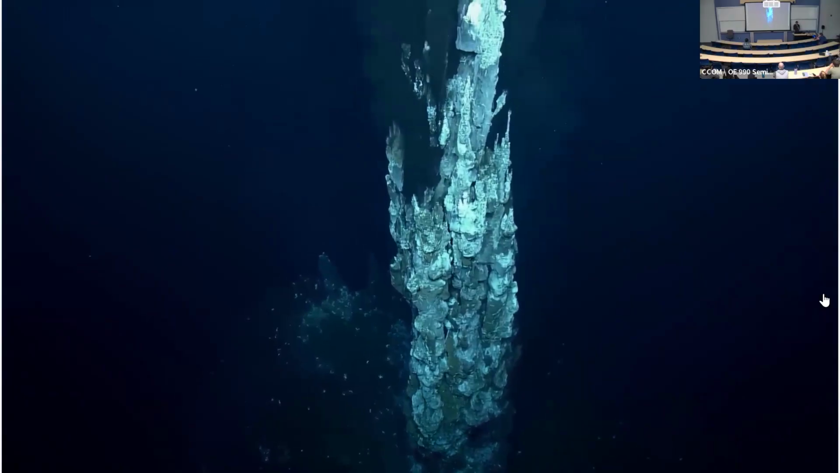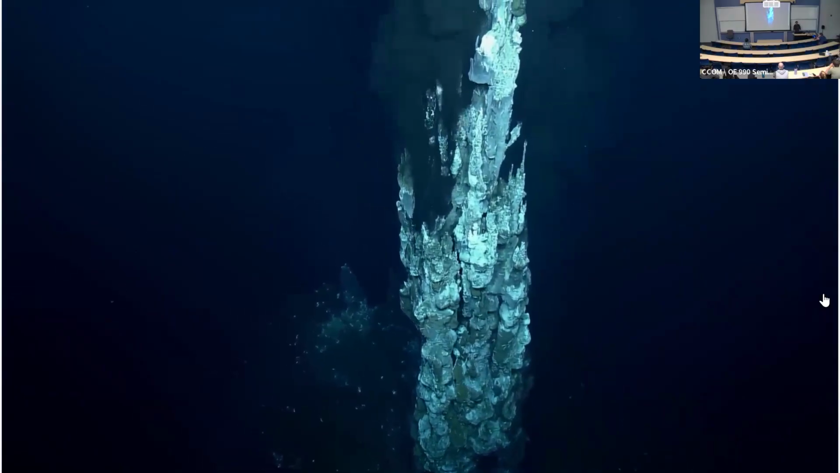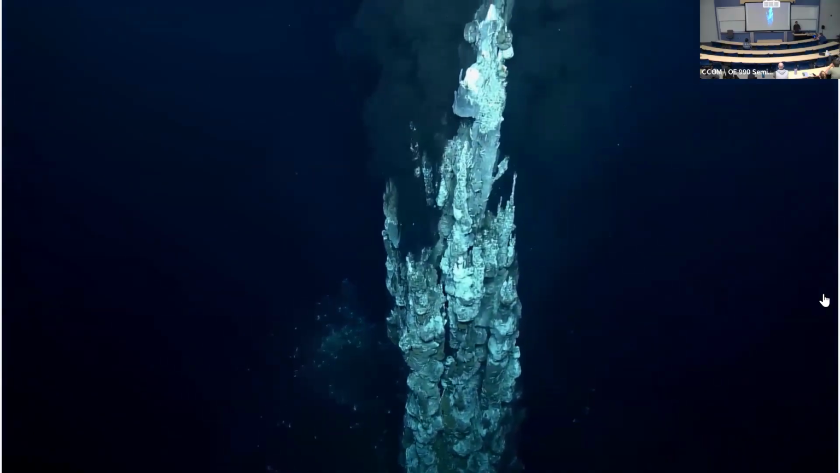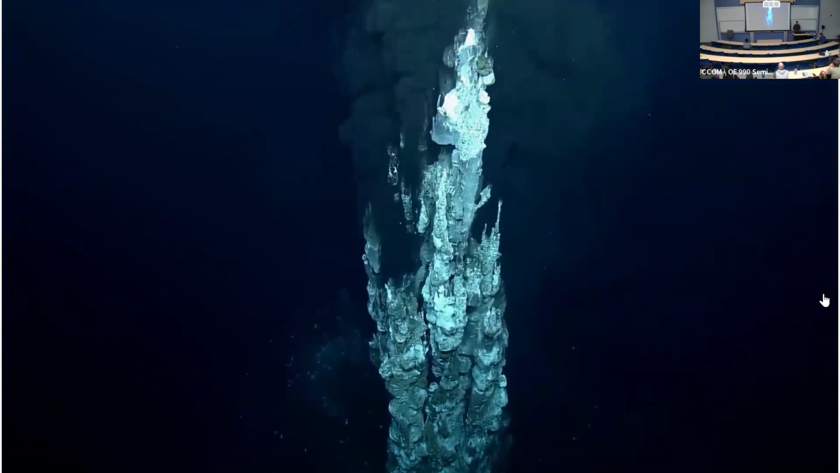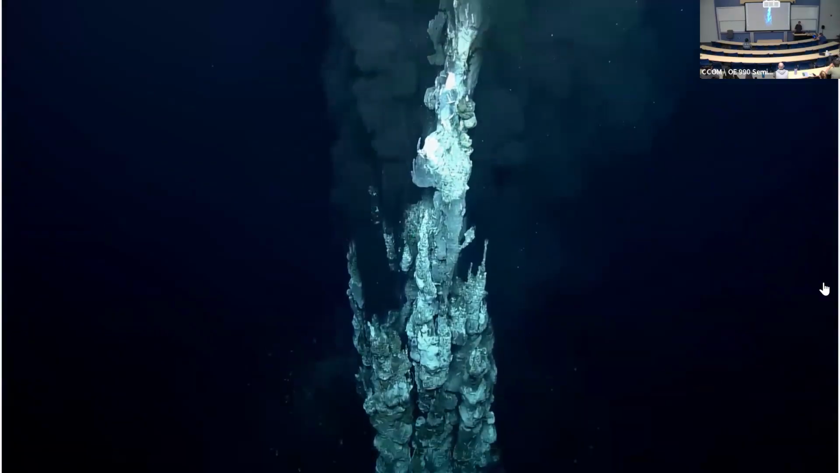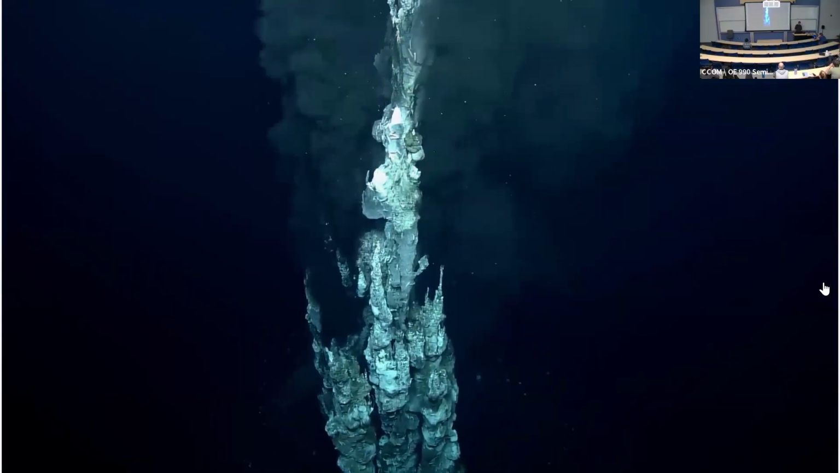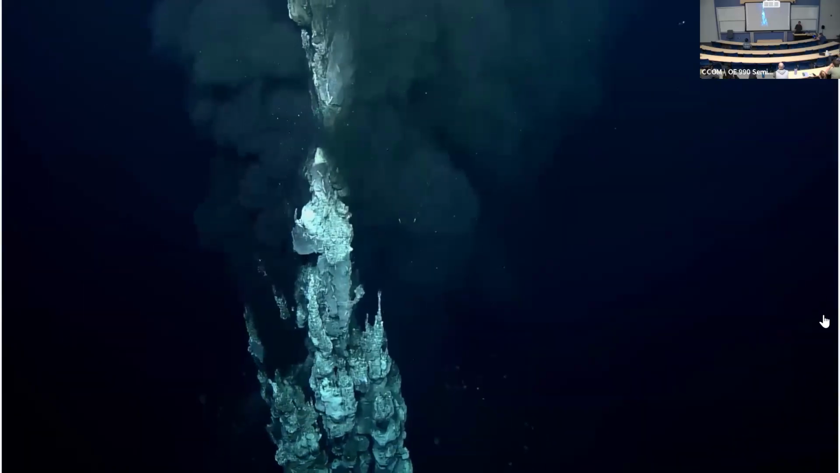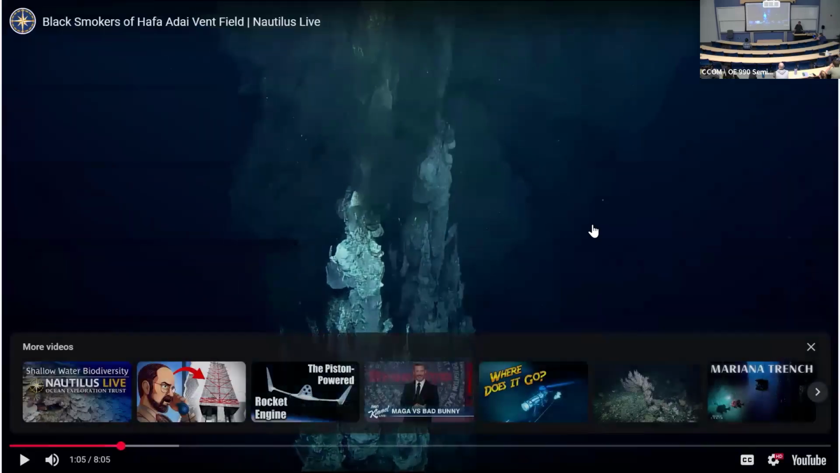The old chimney must have fallen over and this is regrowing in its place. Well, you see it's on a giant mound, and all that mound is made up of these old chimney pieces. The top there is about 15 meters altitude above the base. Wow, that is phenomenal. It was worth the wait to see it. This is just stunning to see.